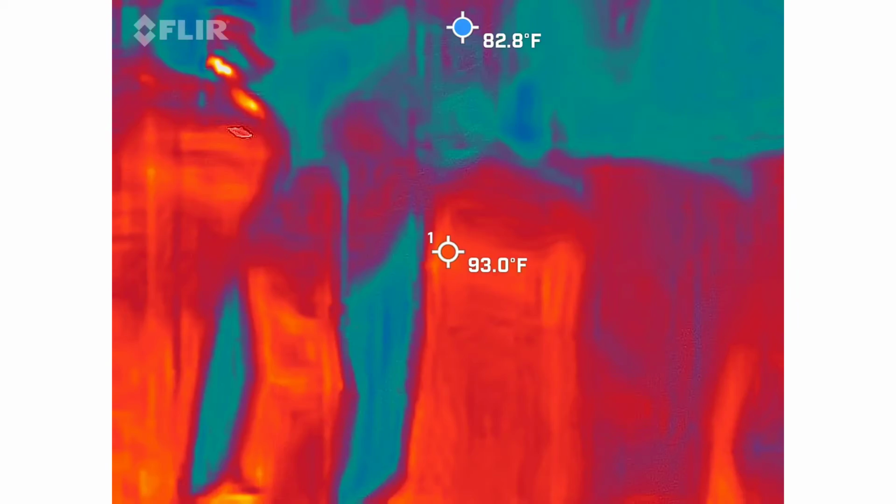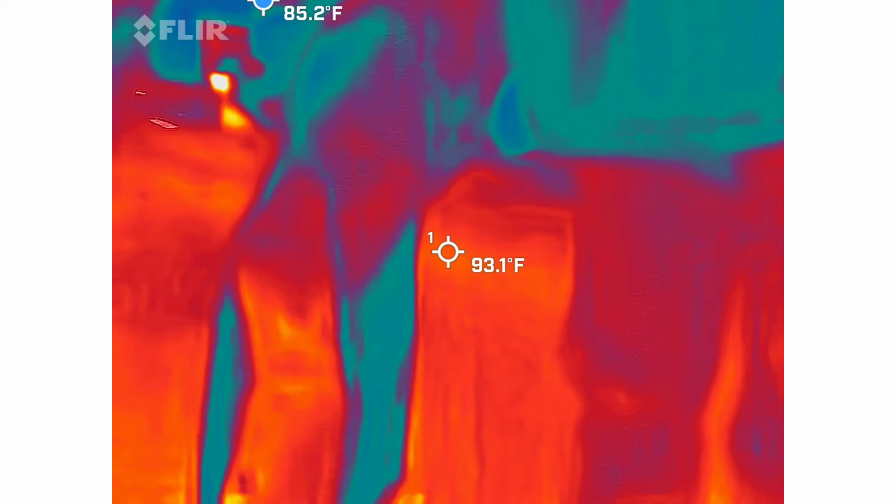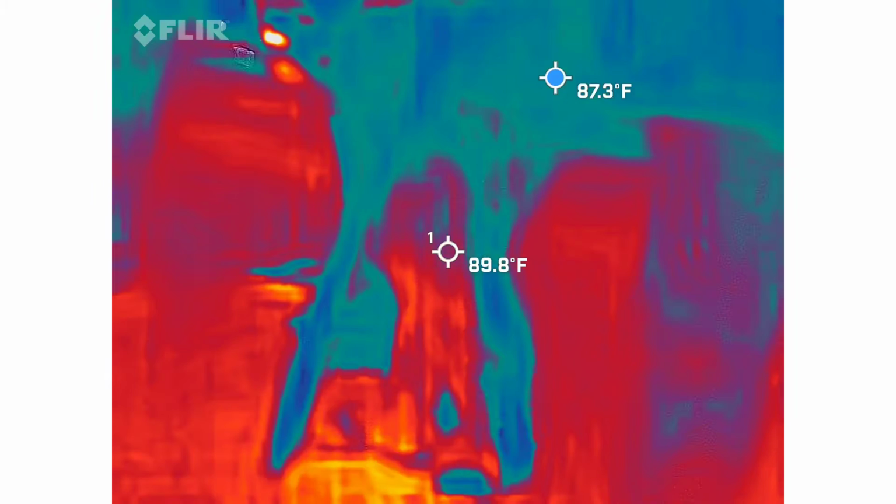Here's how this is going to go. Those of you with cameras, you are not going to be filming until we get into the alley. It's about 3 blocks away. So again, there's no point.